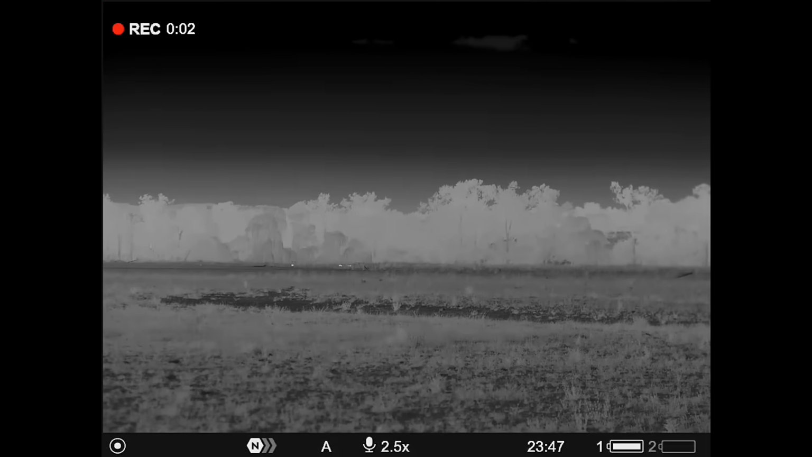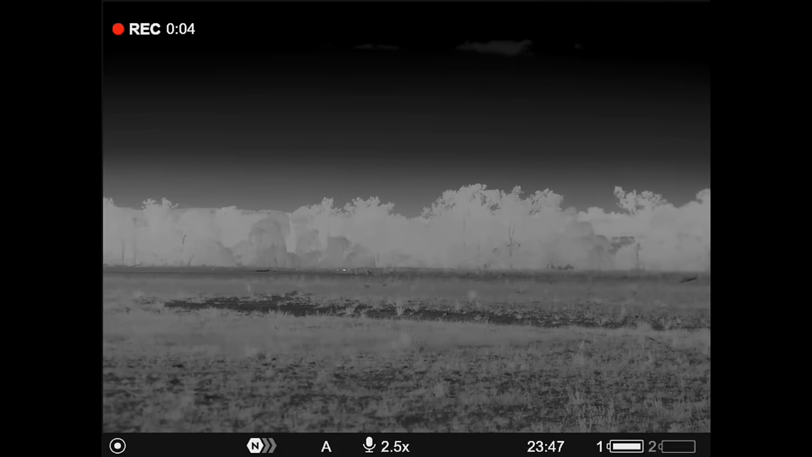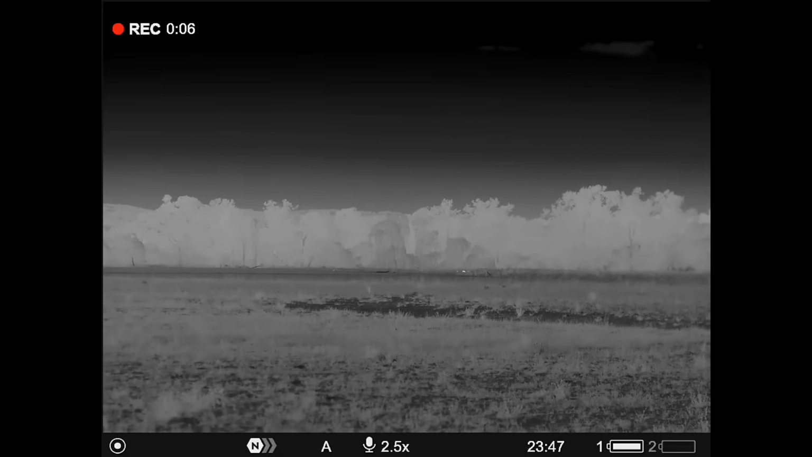Looks like a small mob of pigs out there. Yep, definitely. A couple of feisty ones. And a fox there.